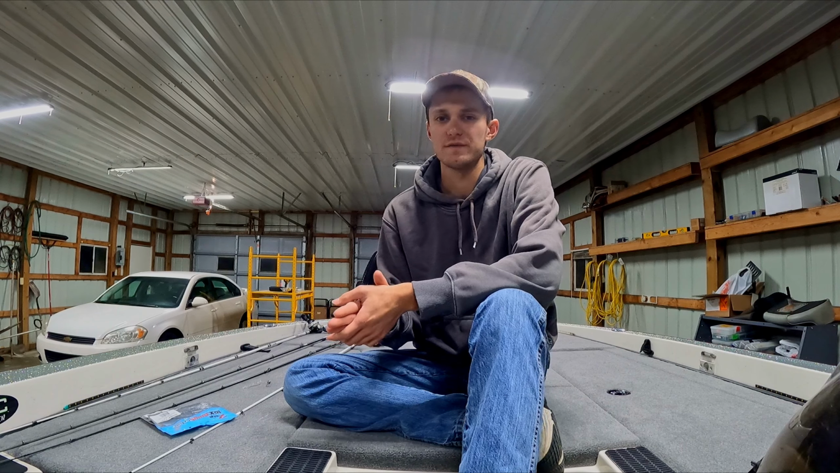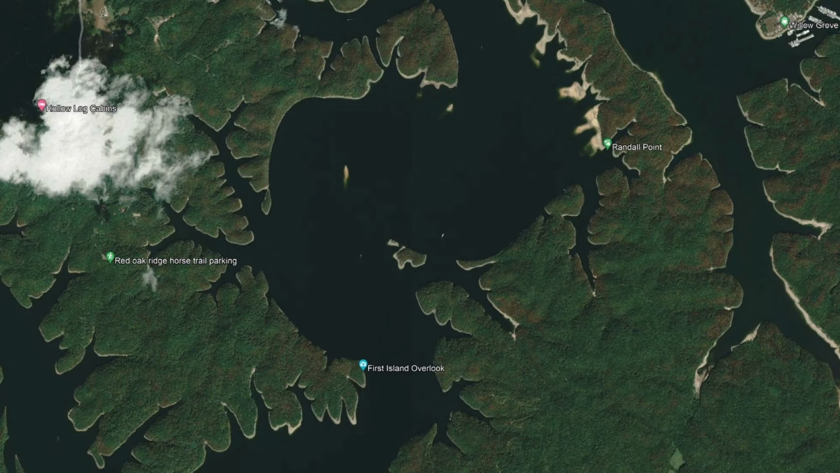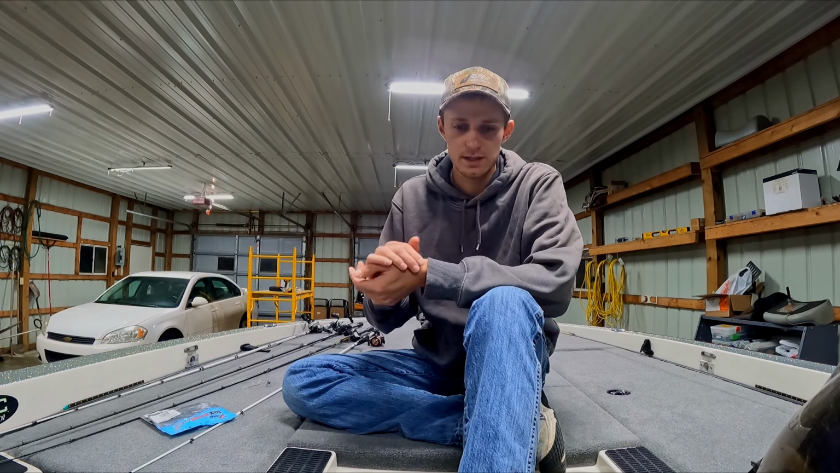Next, let's talk about where to find these fish. A lot of these fish will pull up in these smaller pockets just off the main lake, and they want to have deep water nearby. A lot of those fish will push bait up into those pockets and eat on the bait.